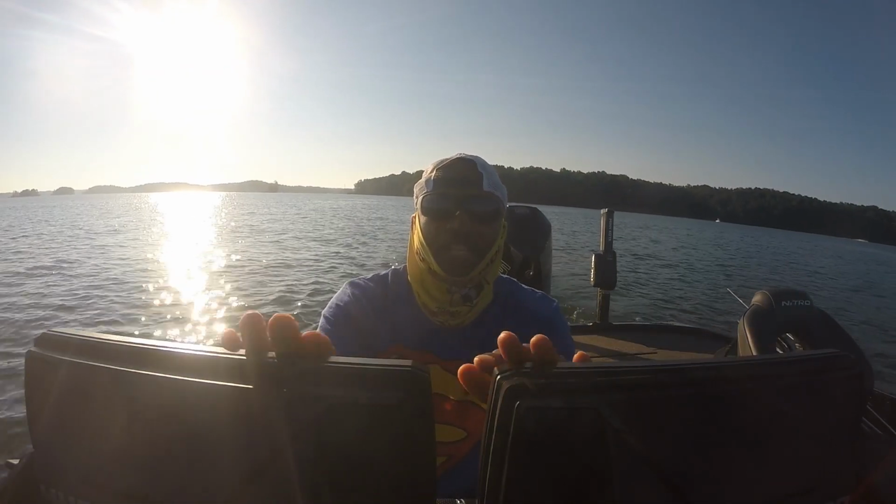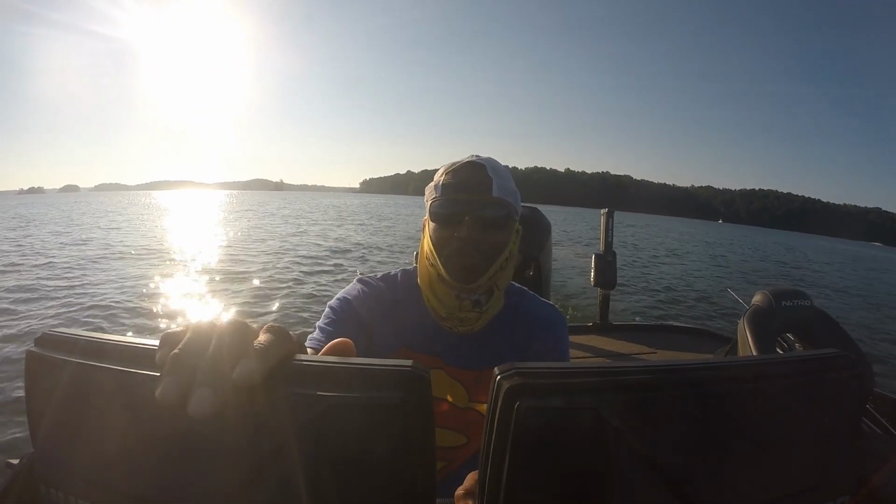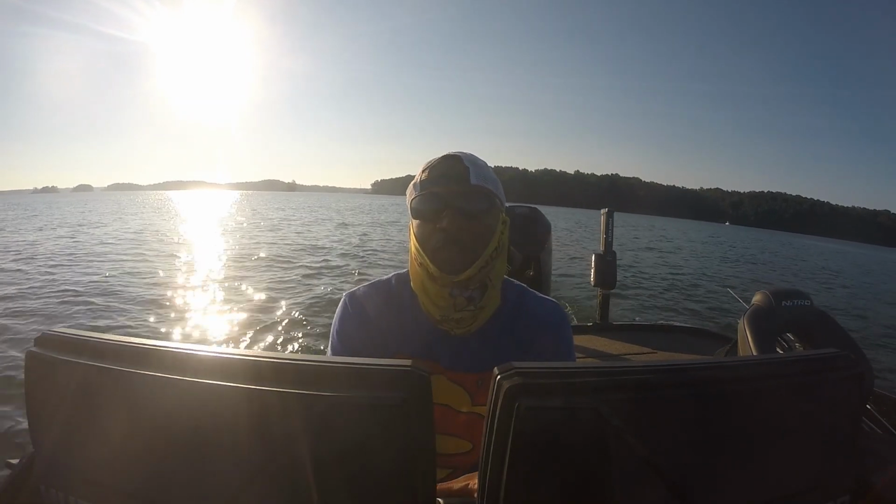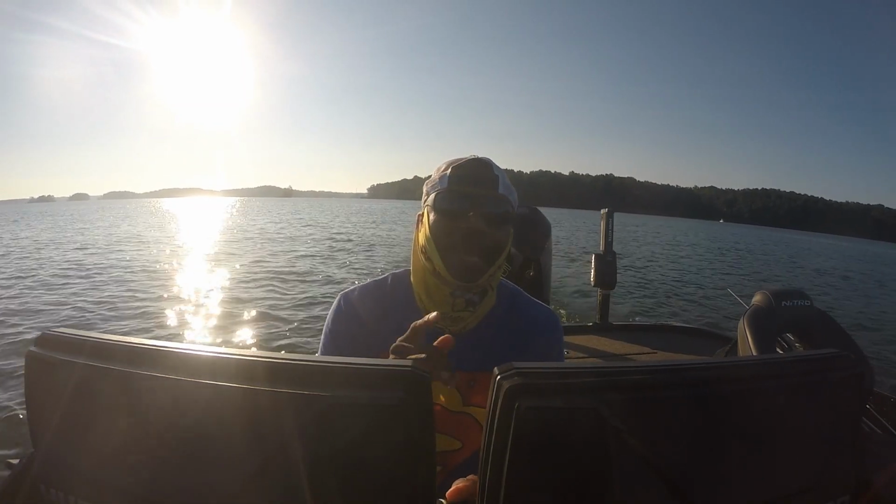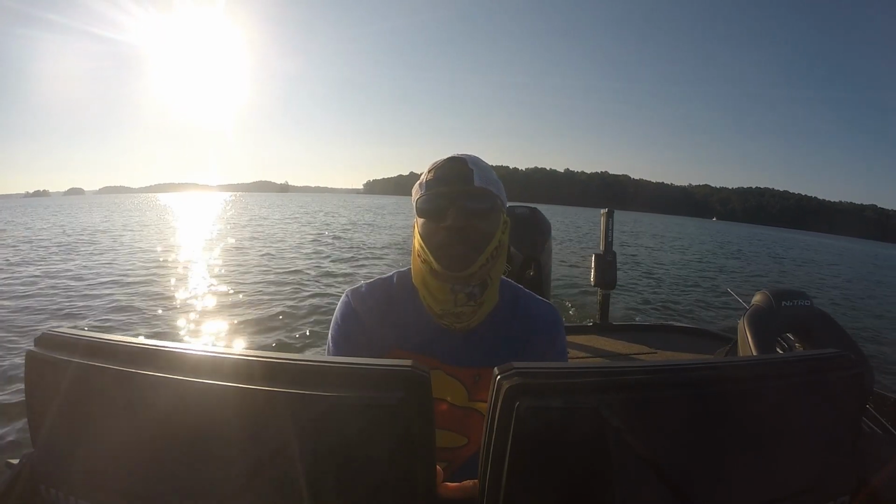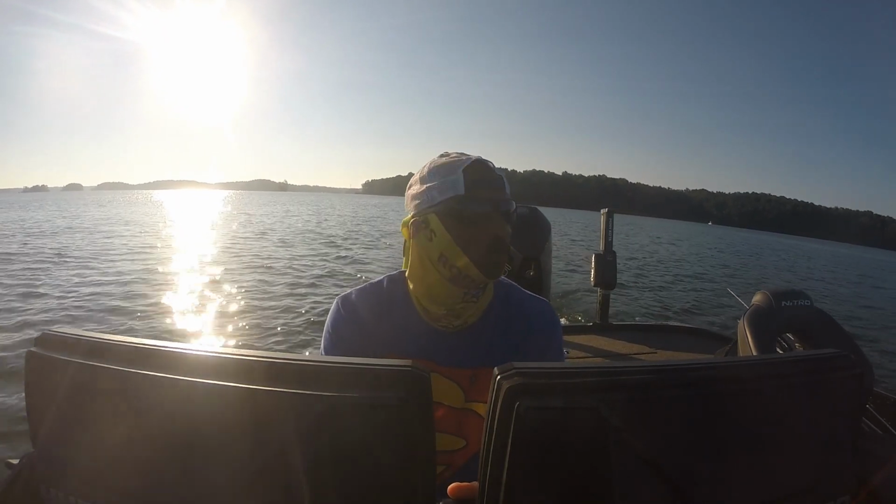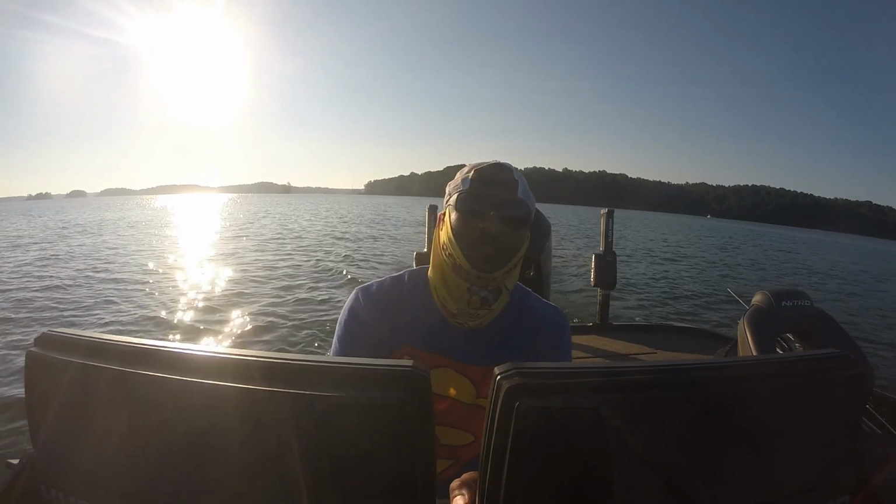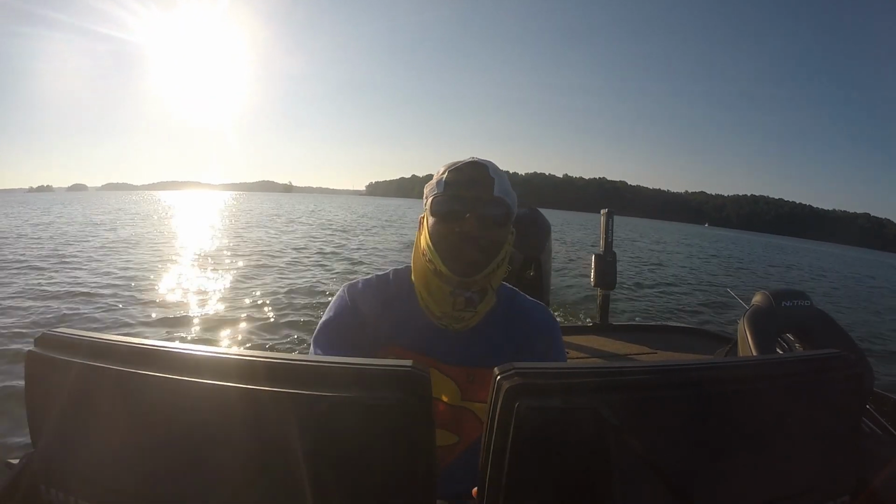I went ahead and changed my setup up. I put my two 10s on the console, went ahead and put that 12-inch Mega Imaging unit at the bow of the boat so I can run the 360 off of that today. So let's go out here, do a little bit of scanning, stick one or two and see how the day goes. All right, let's get it moving.